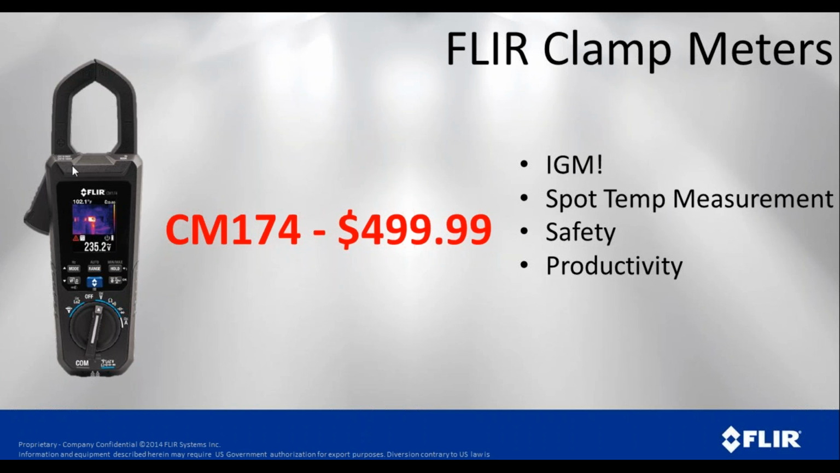It also has the ability, this is a 600 amp clamp, but it has the ability with an add-on flexible clamp to go up to 3,000 amps. And you can see there at a price of $500, it's really a great value when you think about a meter plus an infrared camera together, and you think about both the safety and the productivity that comes from having those two combined.